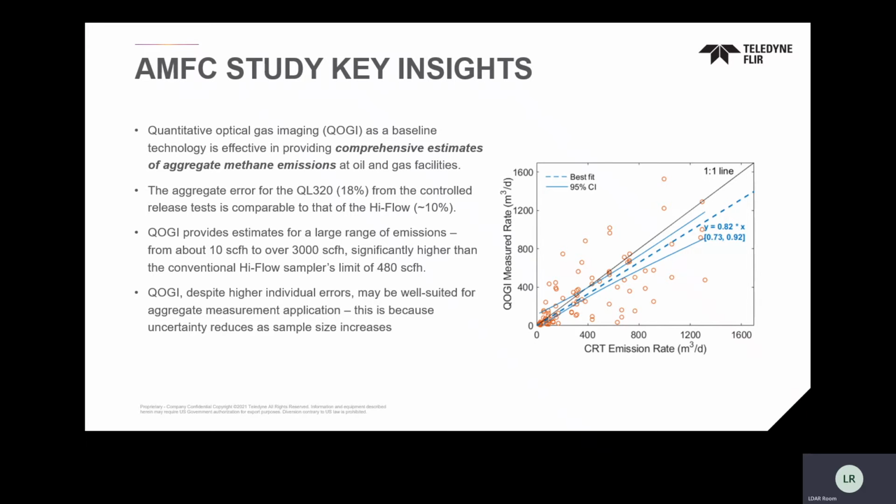So you're talking an order of magnitude, about 6 times higher top-end reading to be able to quantify those. So it really adds a lot of opportunities. And again, I don't even talk about the UTMs and the DTMs because this was mostly upstream, but there are a lot of applications where it would be challenging to get a high flow or even a TVA to measure something like that.